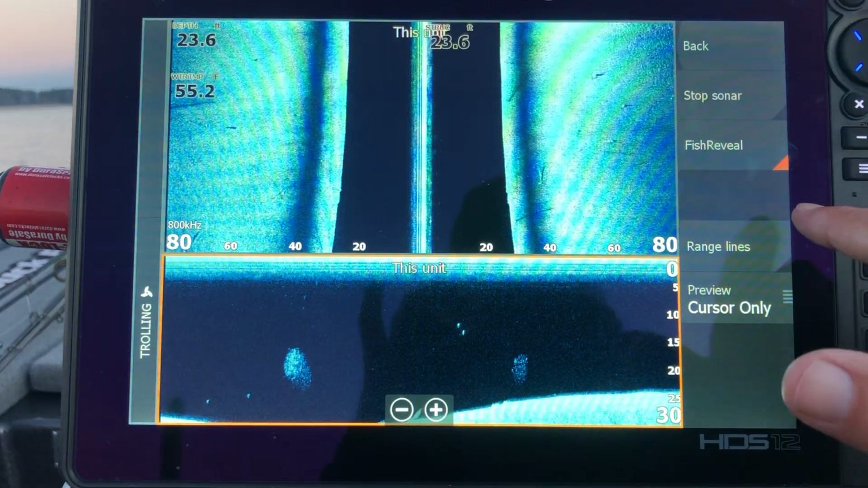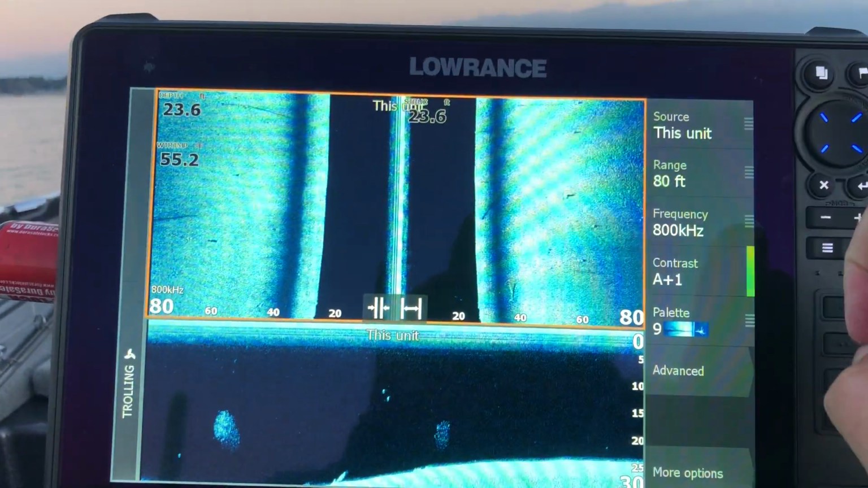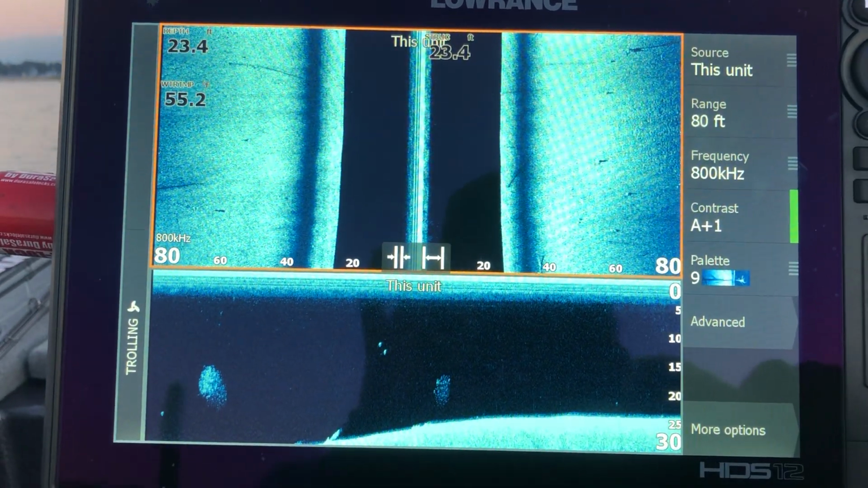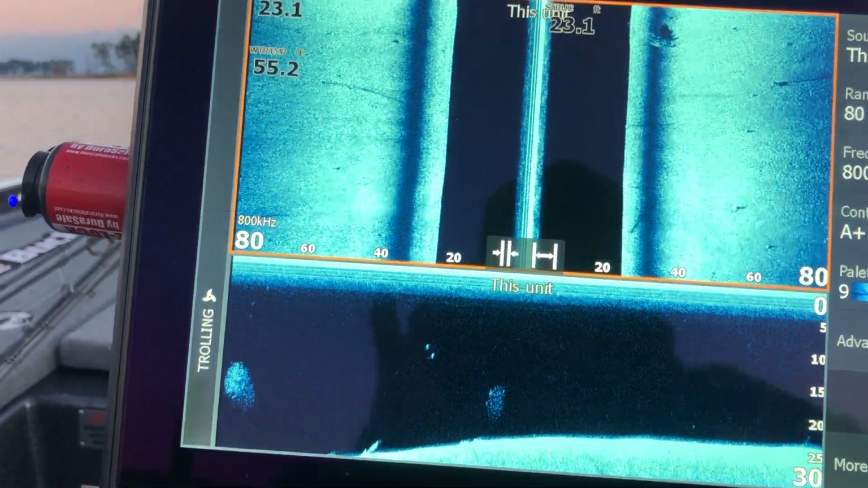Let's keep going. What else do we got? Let's go back up here. You can see here we got some settings. I got it on 80 foot. When I'm looking for brush piles, I like to keep it not too far out so I can actually get a good look at them. There's one on the side scan right there. That's a nice brush pile.